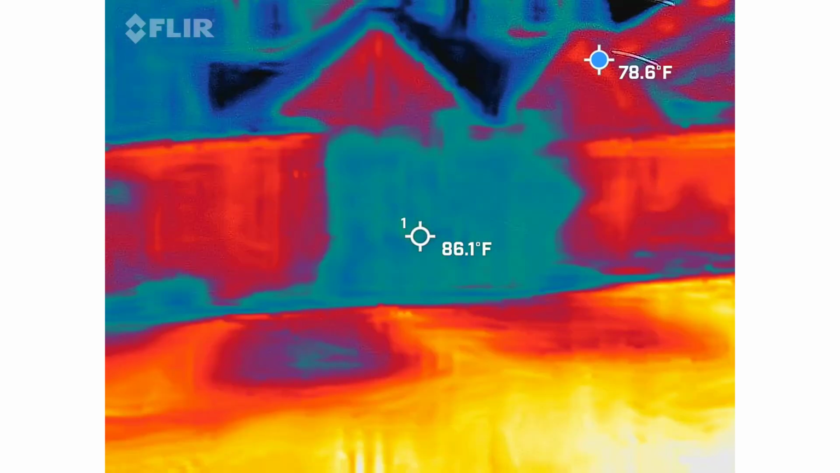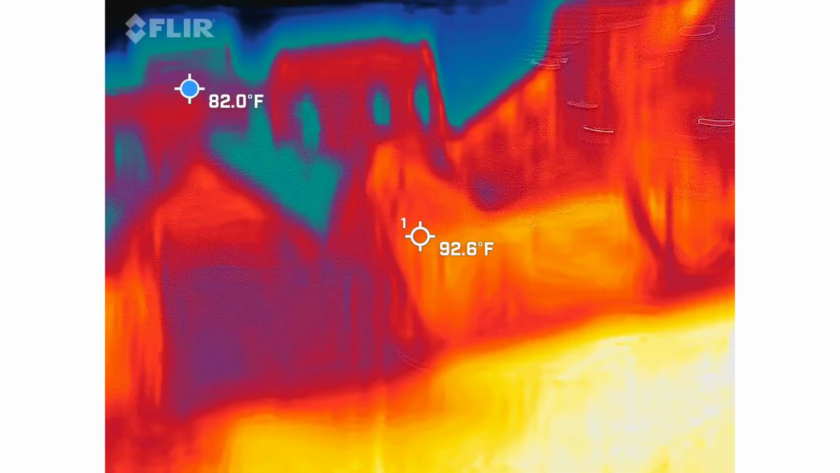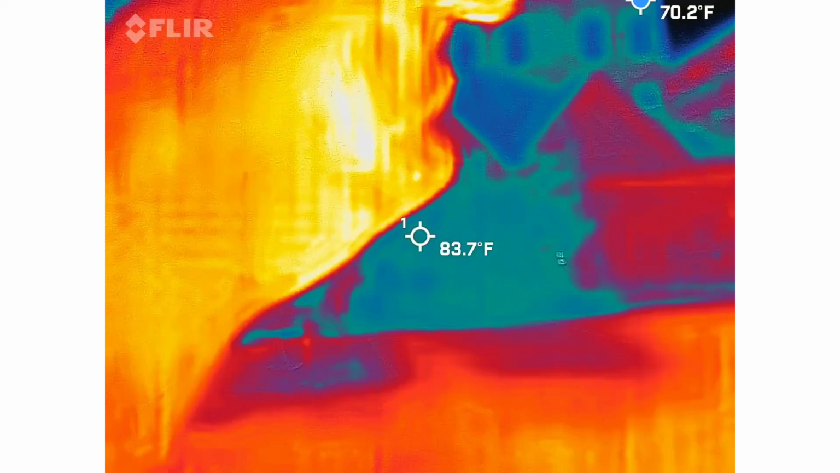Why is the building hot inside? What's in there? It absorbs heat. It's a terracotta roof, cement walls.